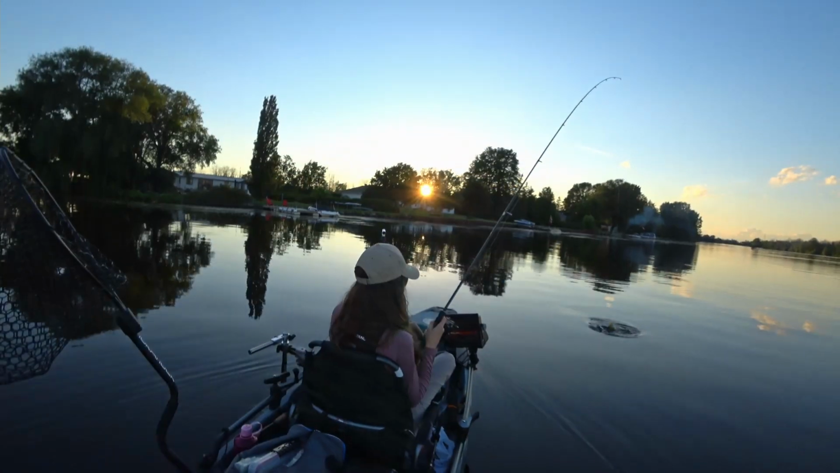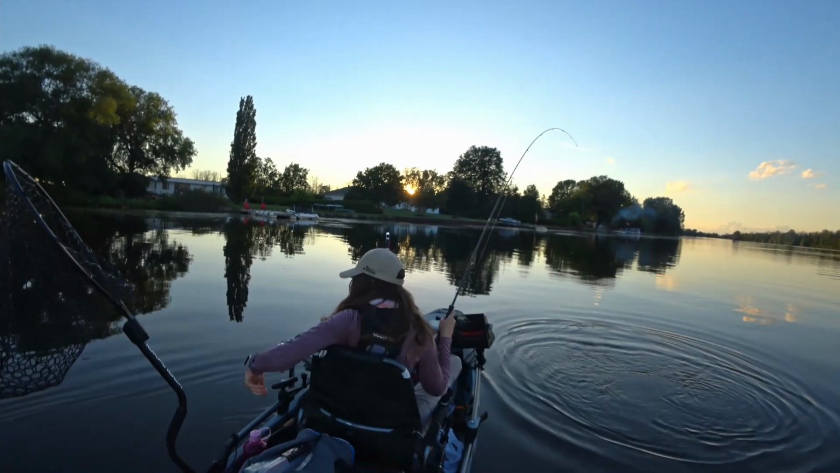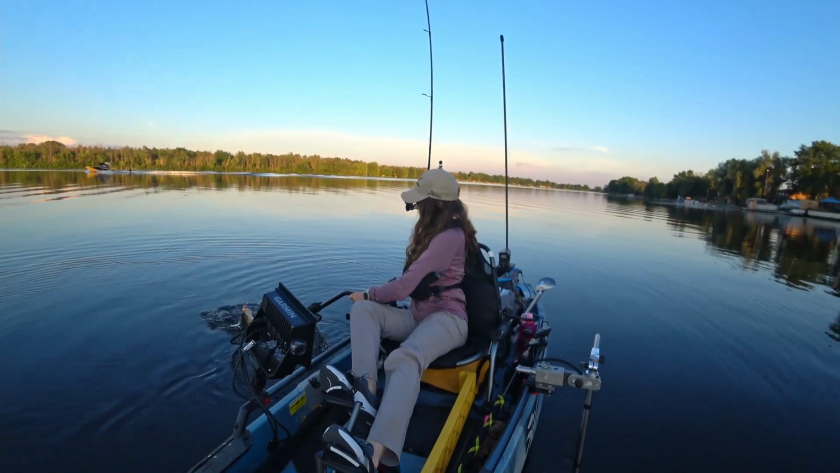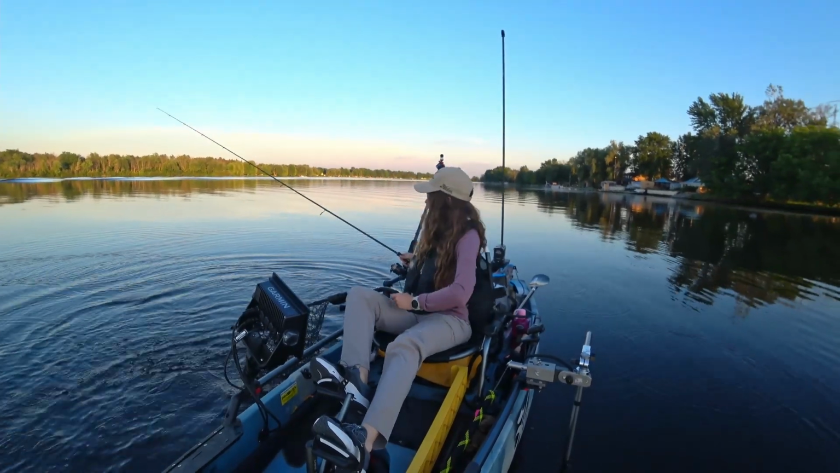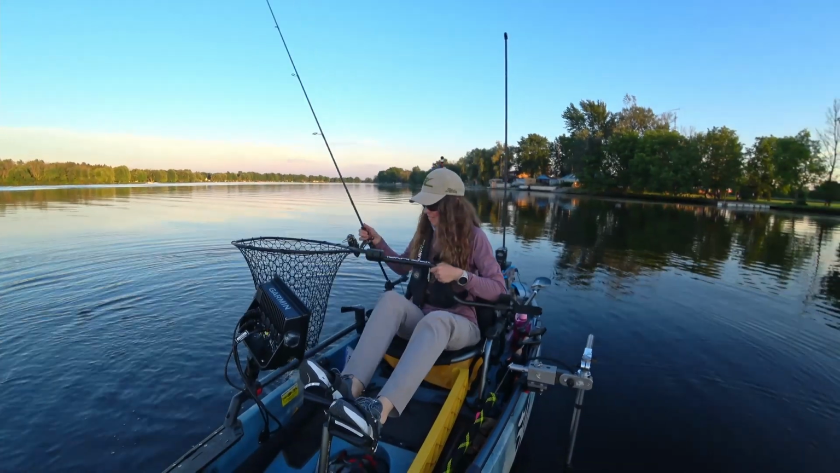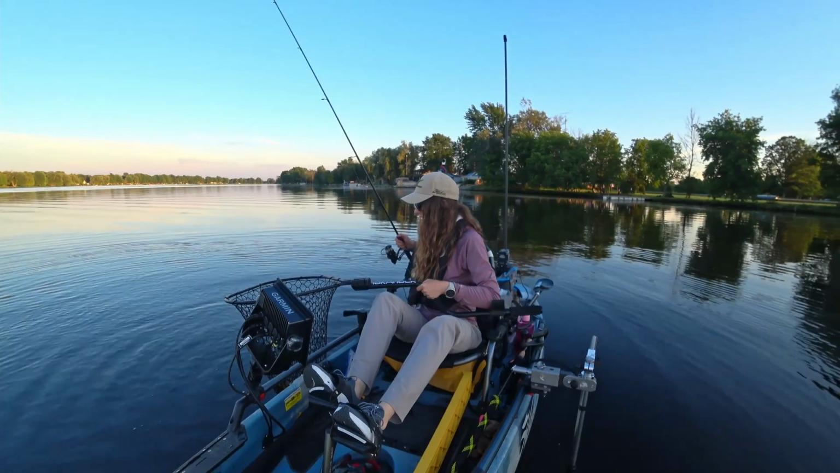Wow. Yeah. That's a nice one. That was cool. Whoa! Tail walking walleye. Awesome. Oh, jig came right out. Perfect. See if we can get it out of the net.